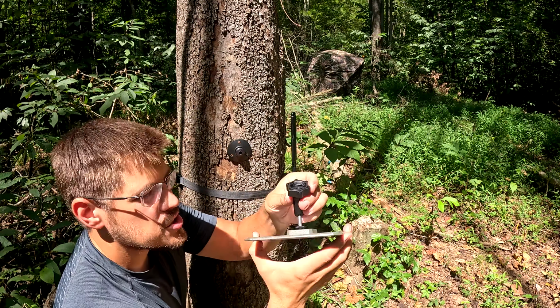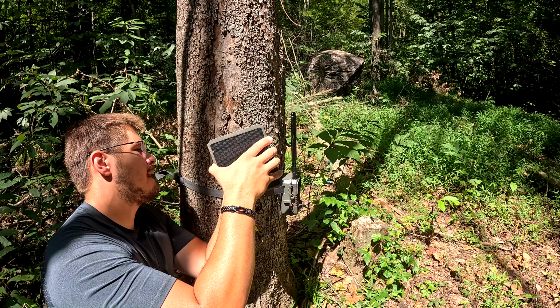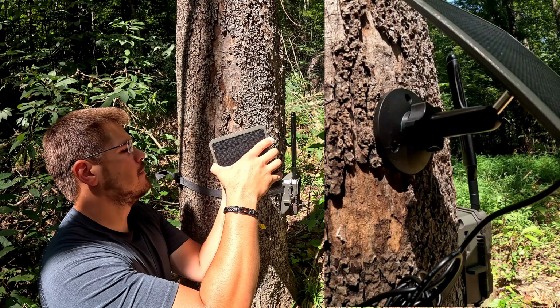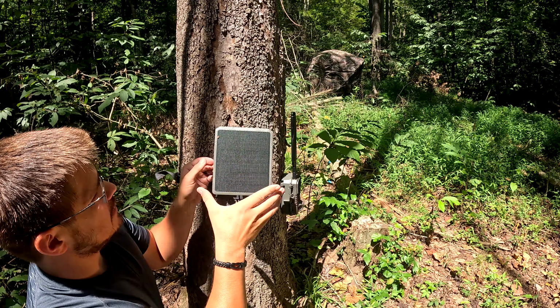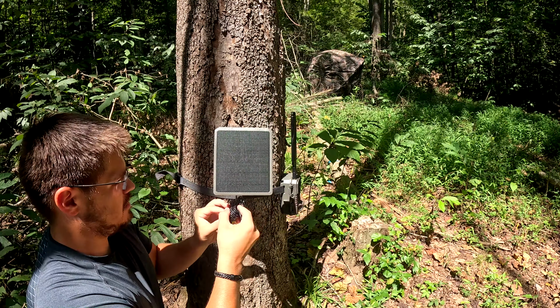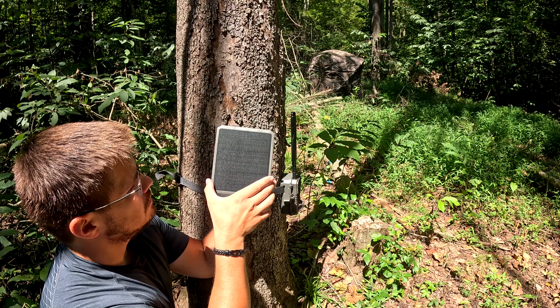All right, then all I have to do is just screw this on. Really simple. Want this getting as much sun as possible. Look at that. That is actually really perfect. Let me make that tighter so it don't really move. All right.